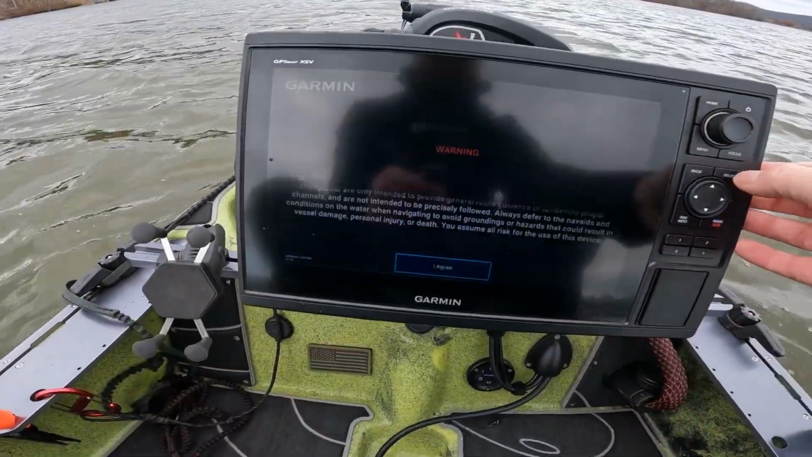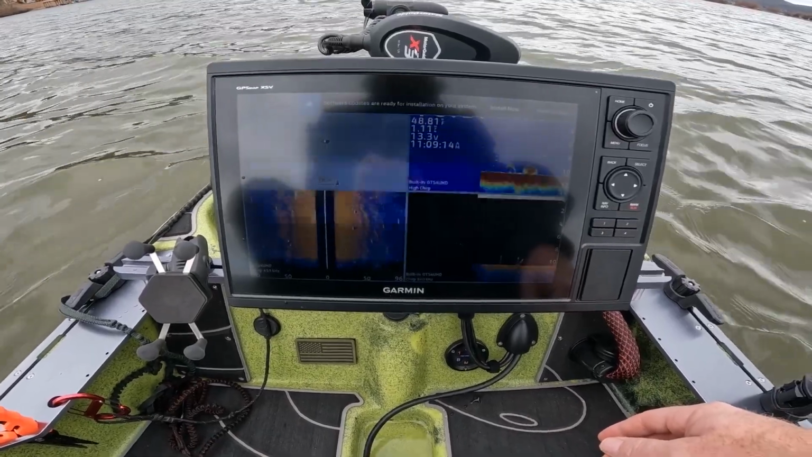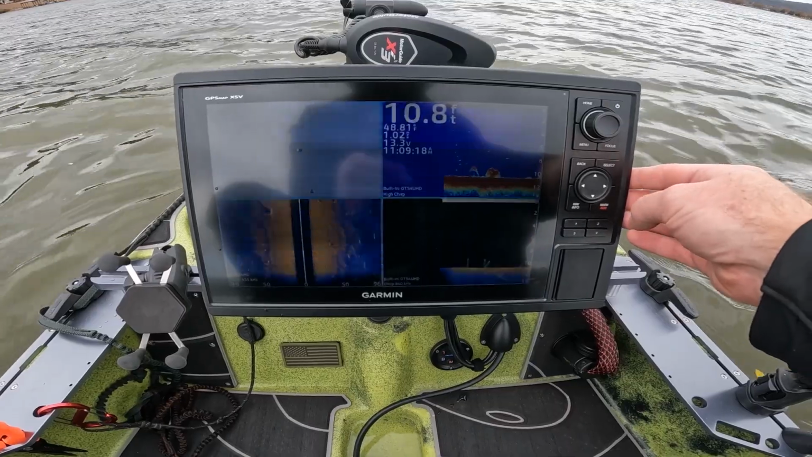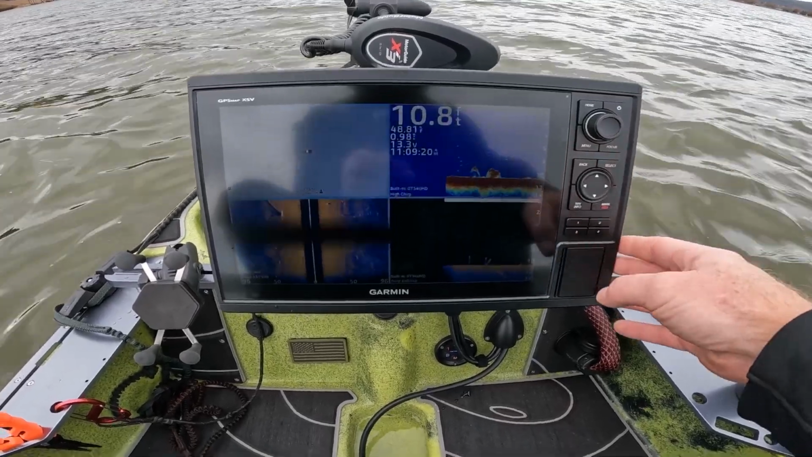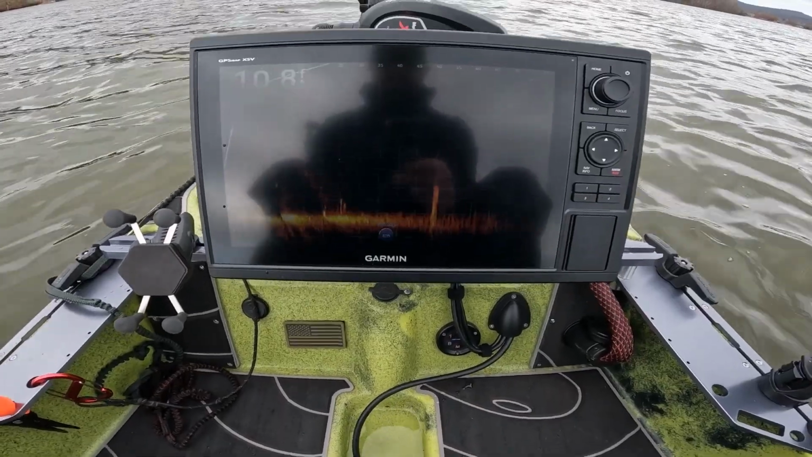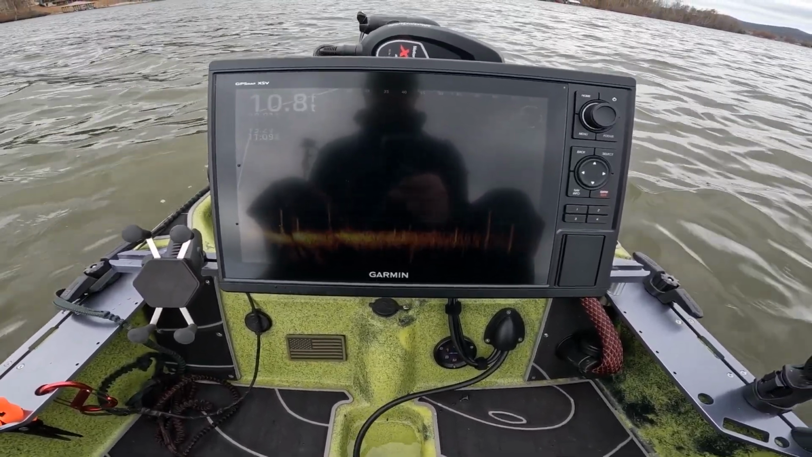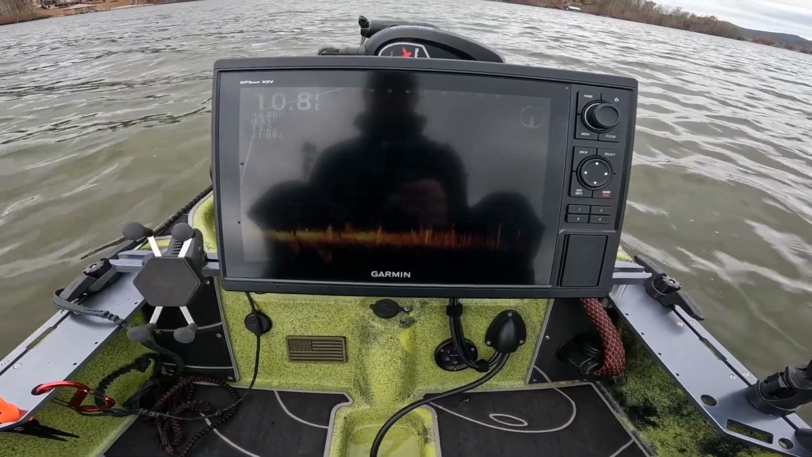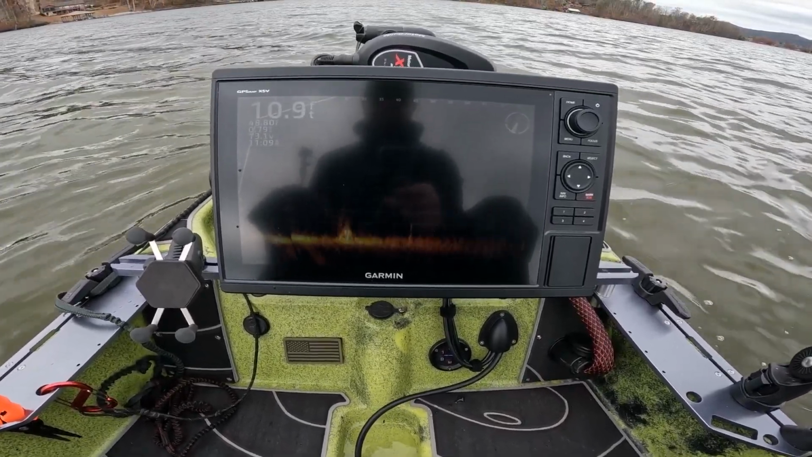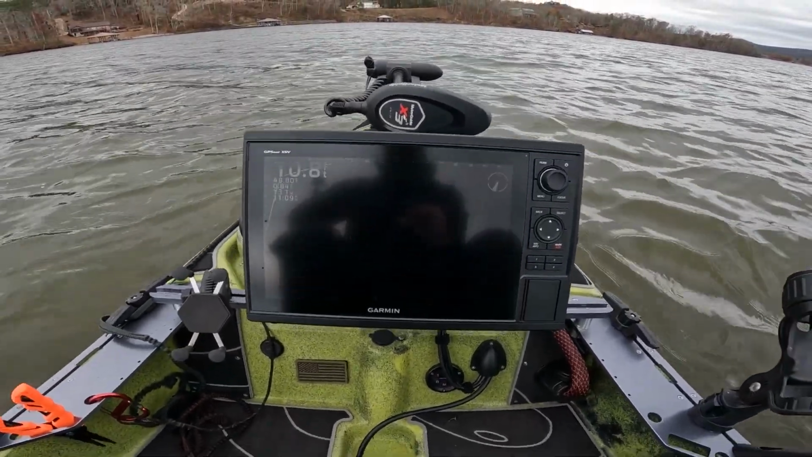Let's boot up. We're gonna install the software later. Now I think I've got number 1 set up for my LiveScope. All right, man, that screen is so much bigger than my other ones. But now let's see how it turns. Yes, sir. Now I'm just gonna get it dialed in. Well, first, you know what I'm gonna do? Let's try this helm system out.